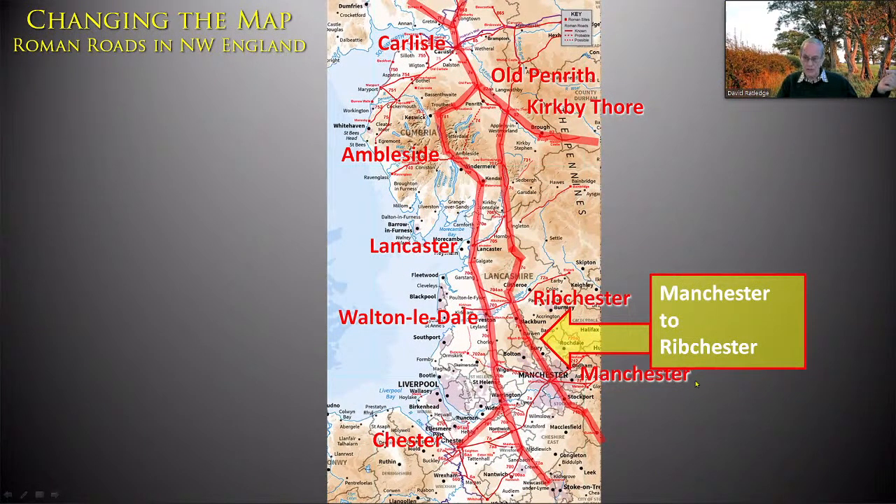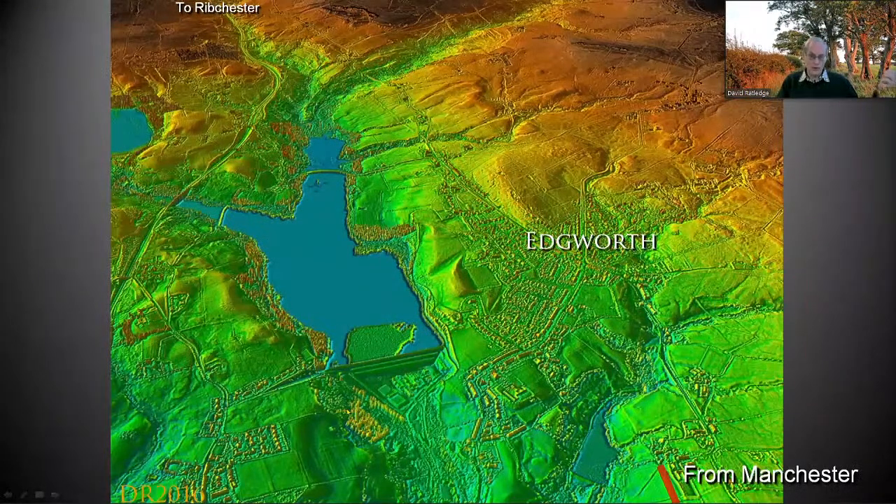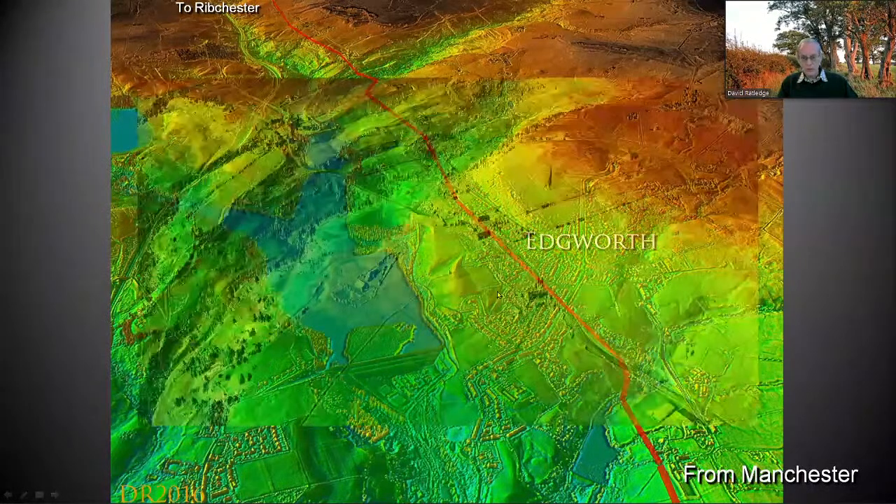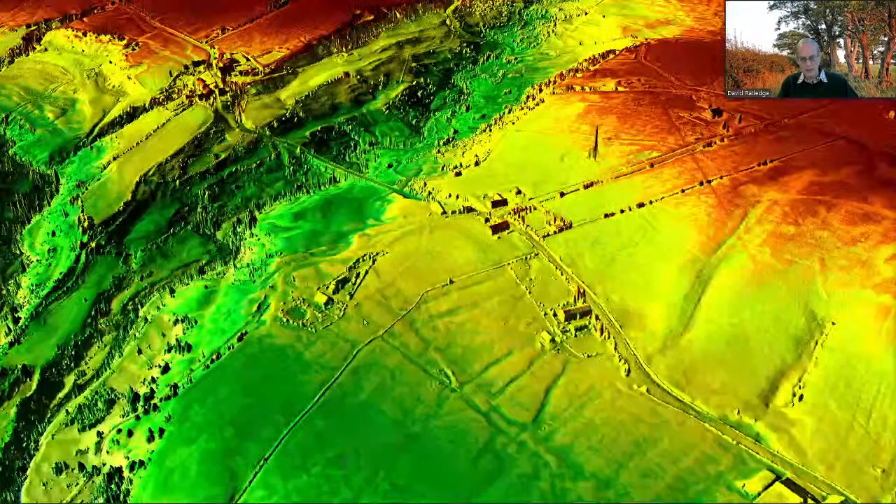Let's have a look at the internal one now, this one that was already known about, but with the wrong destination. We'll pick it up between Manchester and Ribchester. It was lost at Edgeworth. Because of all the hills there, it wasn't known, but it was easy enough to find that. That wasn't difficult. But what was more interesting was what appeared on that corner there, on that headland. I'll blow that up. And here we have a fortlet, typical fortlet, nice round corners, double ditches all the way around it. This is the road here, by the way, dropping down.